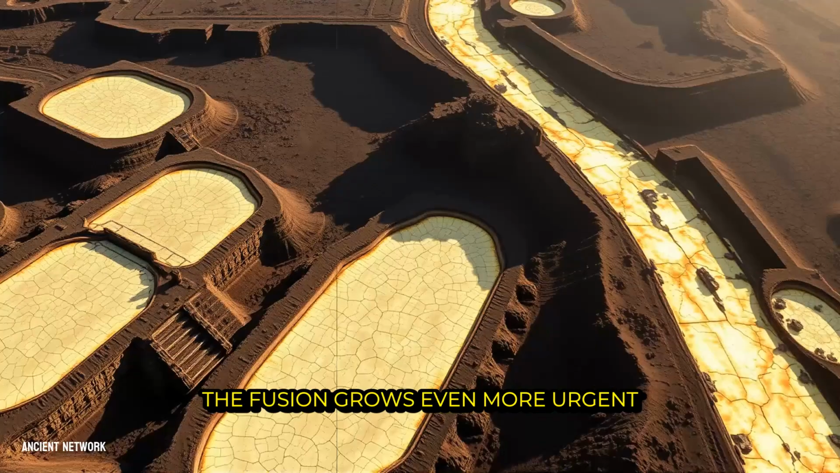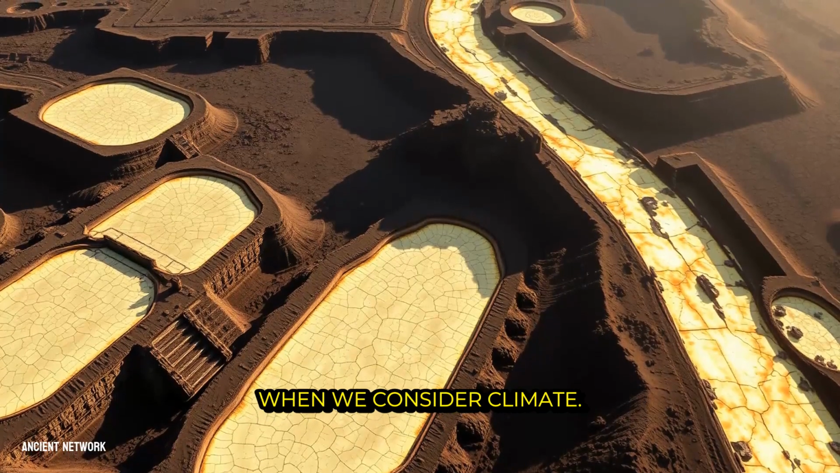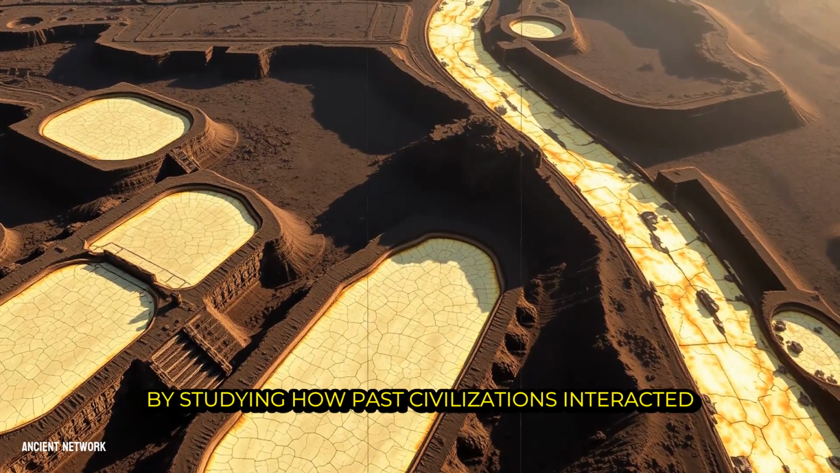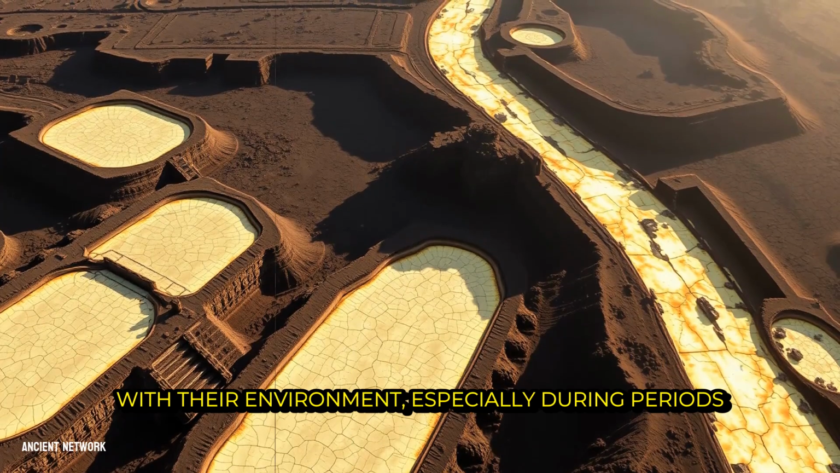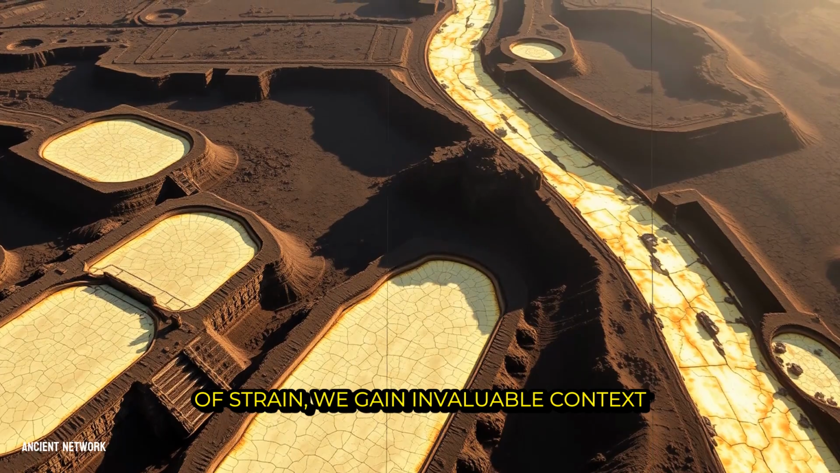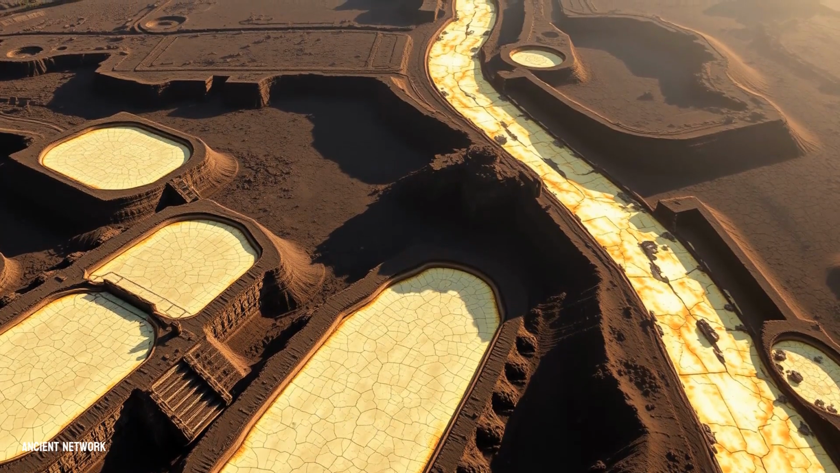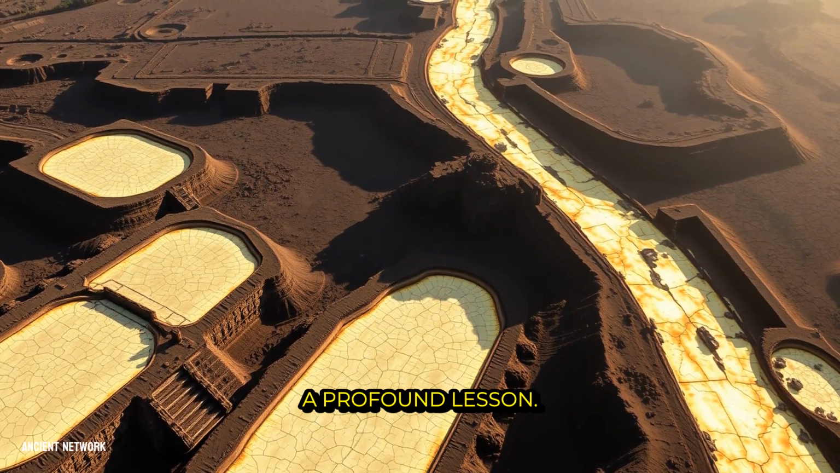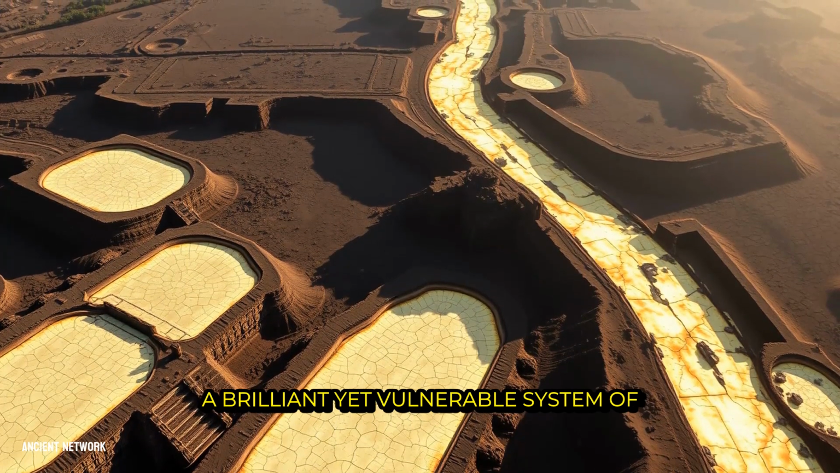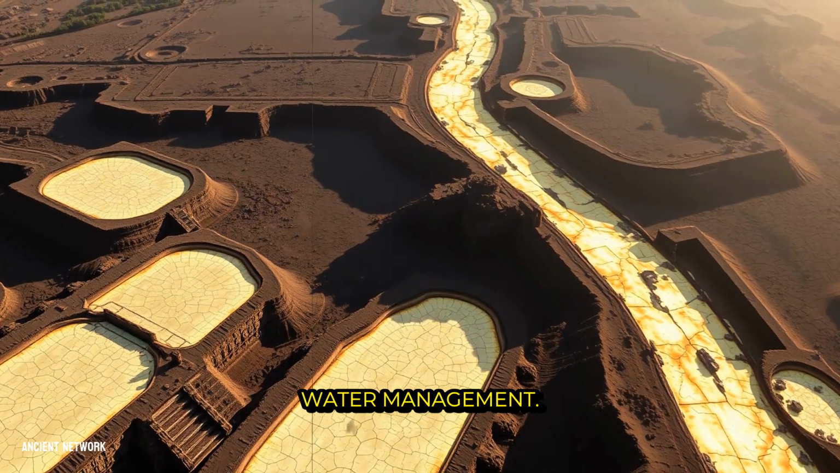The fusion grows even more urgent when we consider climate. By studying how past civilizations interacted with their environment, especially during periods of strain, we gain invaluable context for our own future. The case of the Maya is a profound lesson. Their immense population was supported by a brilliant yet vulnerable system of water management.